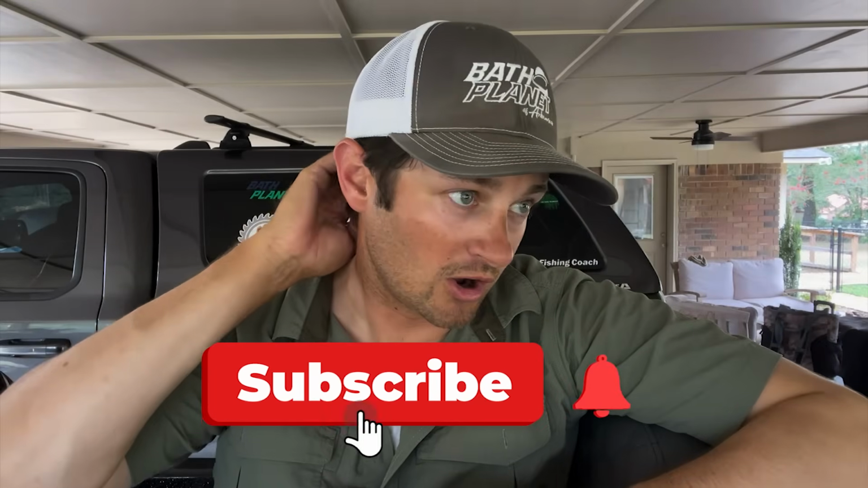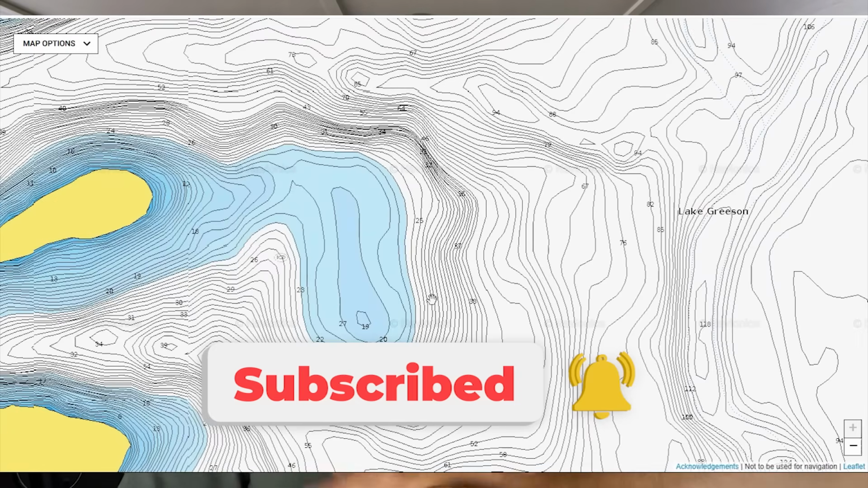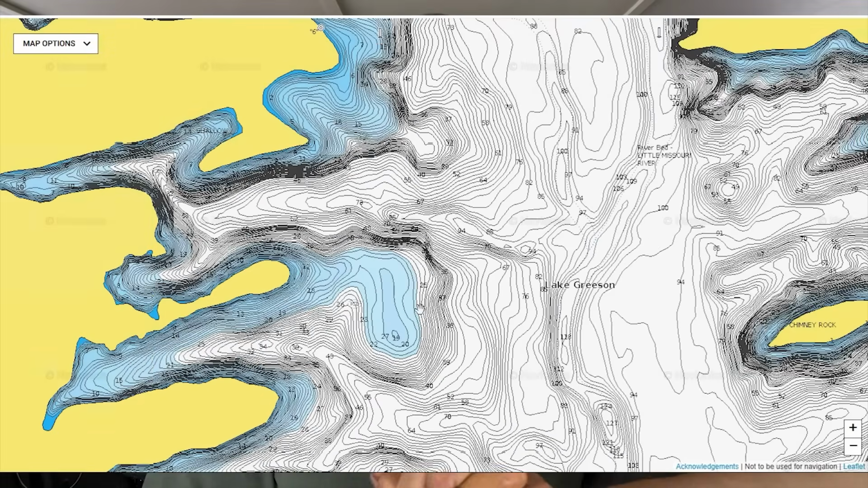So I first started out on what I call one of the community holes of the lake. It was actually a Thursday. There were only 2 or 3 bass boats out there. I've not been on the lake all year, so I wanted to go check out one of the community holes that I know fish get on and just see how they're acting.